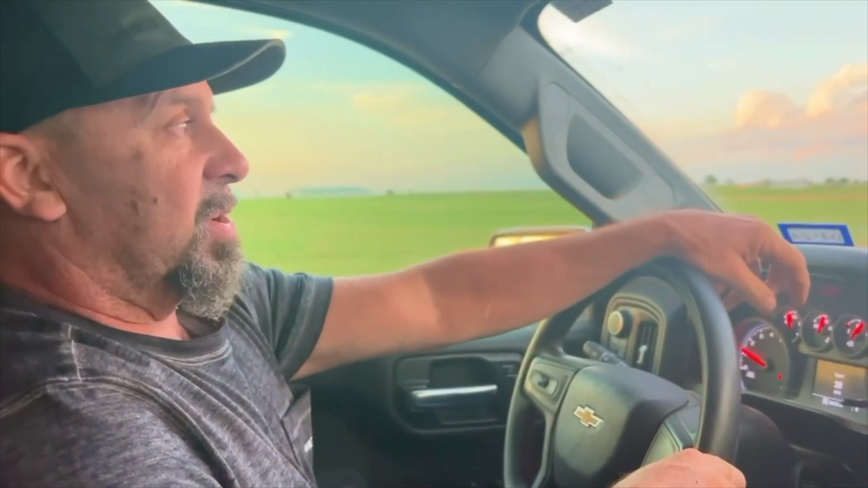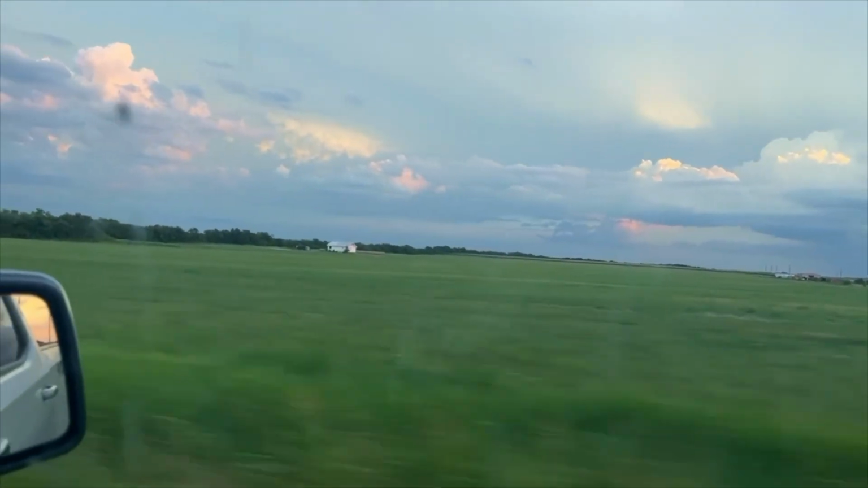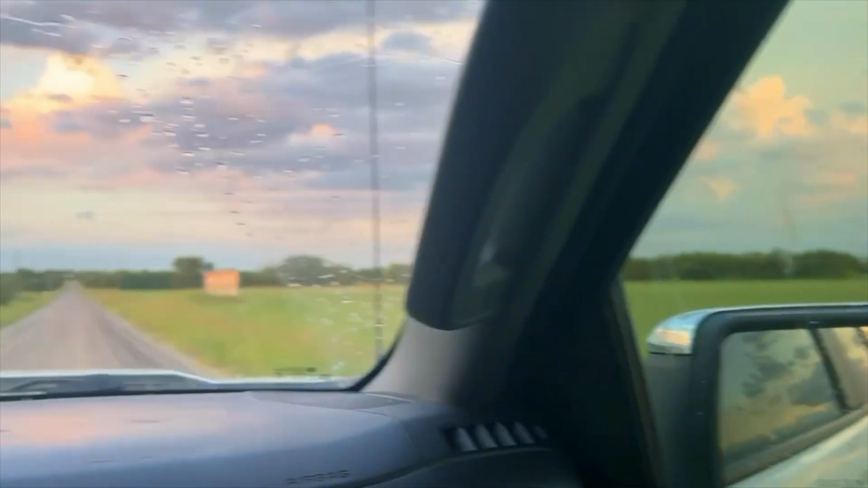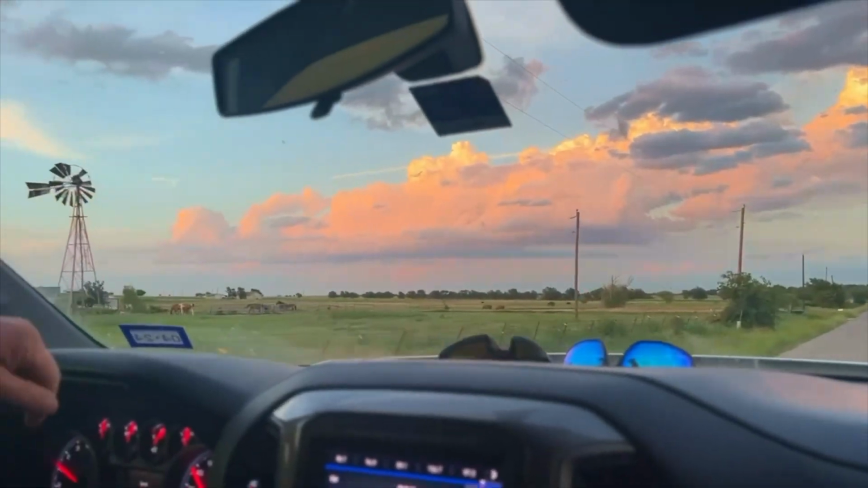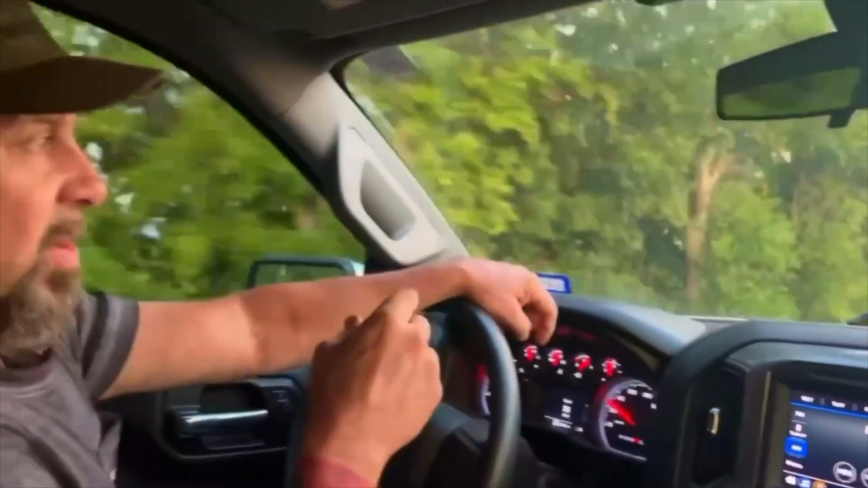All right, we're just getting out here to Tioga. We've got all these fields on this side, on the right-hand side over here. And we've got to swap out some camera batteries on the furthest point. And then we're going to come back and swap out the camera on this field over here. And then we're going to start watching for hogs moving. We're going to drive by this house right here.